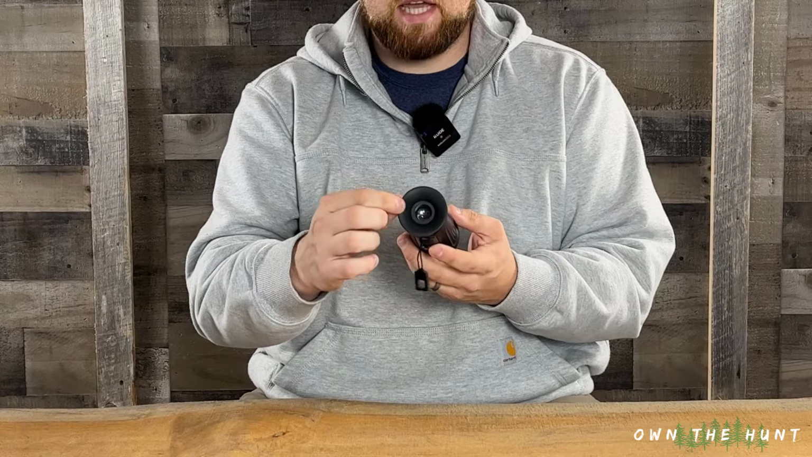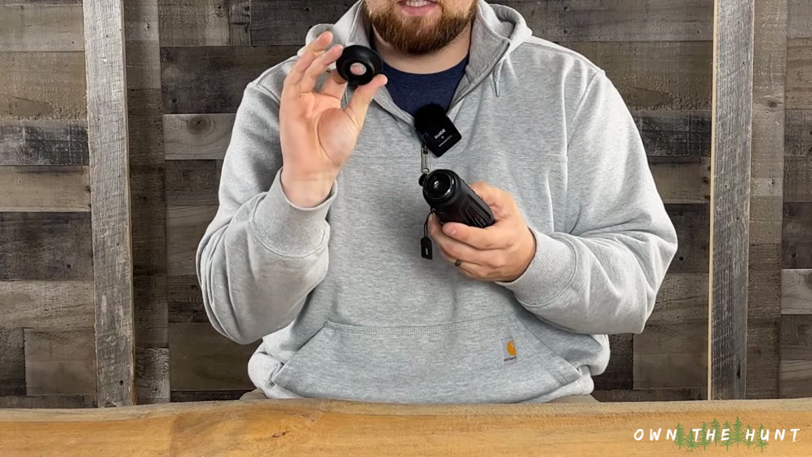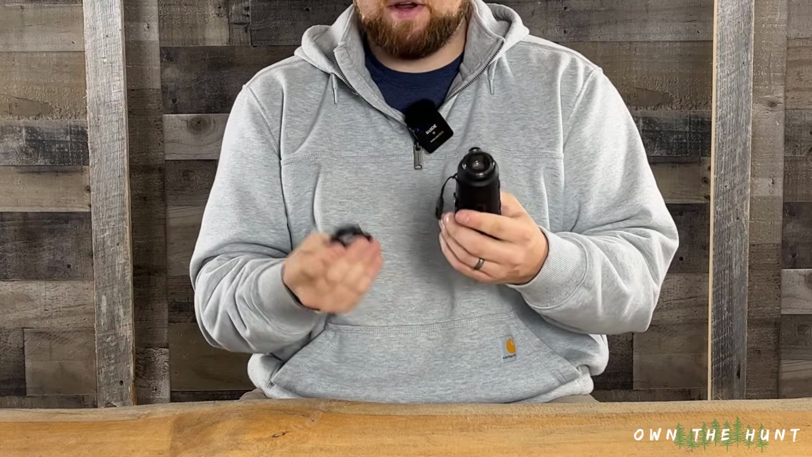The rear, you've got this nice replaceable eye cup that's rubber. Very comfortable against the face, no issues there. And then a nice hard plastic protective lens cover for the rear lens. Overall, the unit is very, very durable. It has been drop tested by the manufacturer, I believe for 5-foot drop testing. It feels very, very solid, very, very well built. No complaints with the build quality at all. The focus ring is nice and solid, doesn't feel cheap or anything like that. Just a really, really solid, good unit.